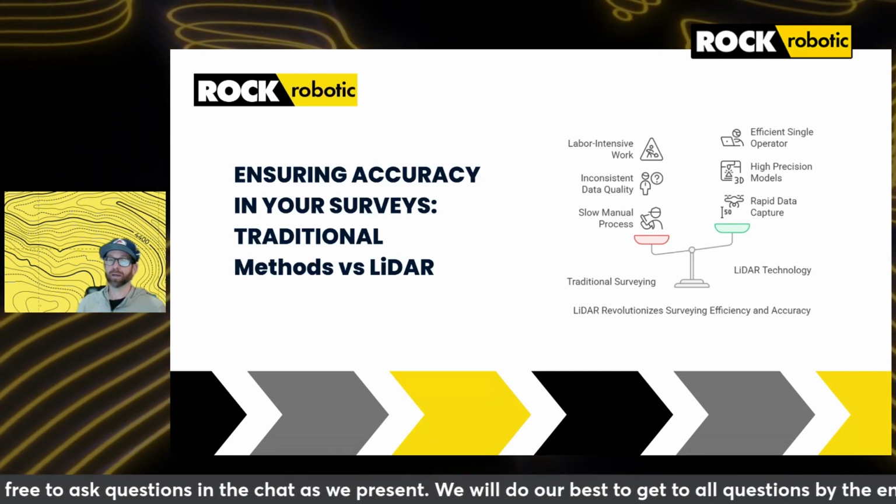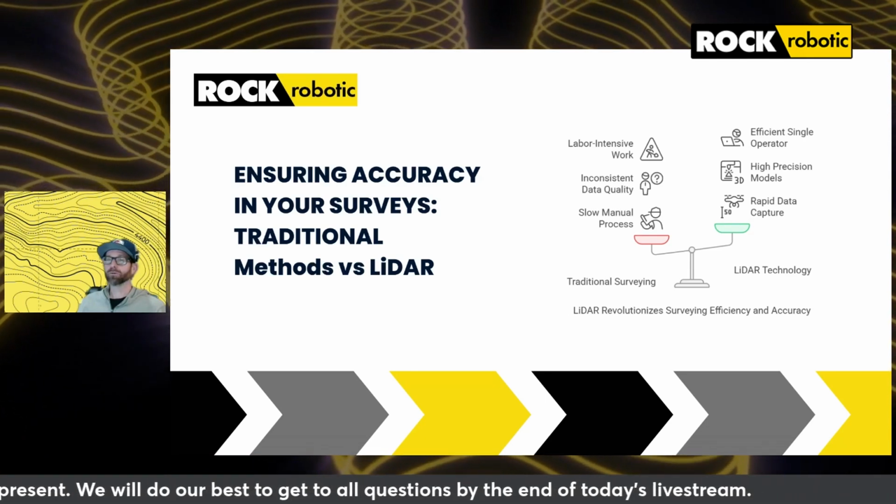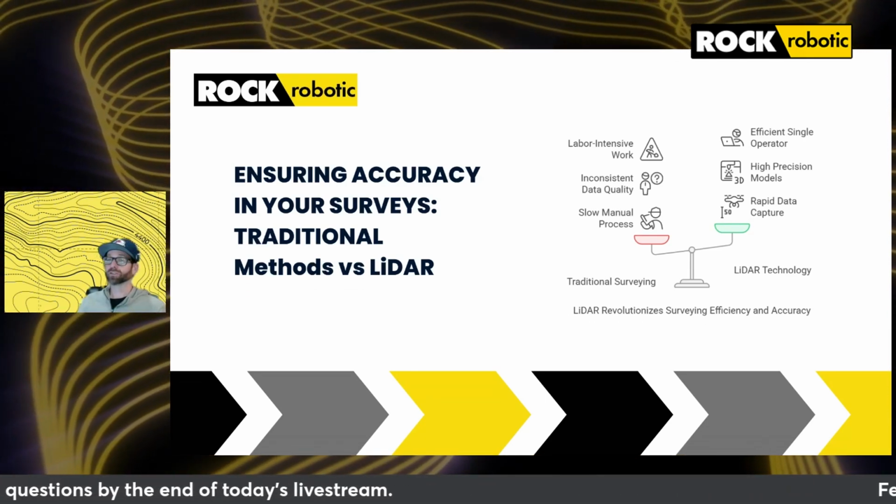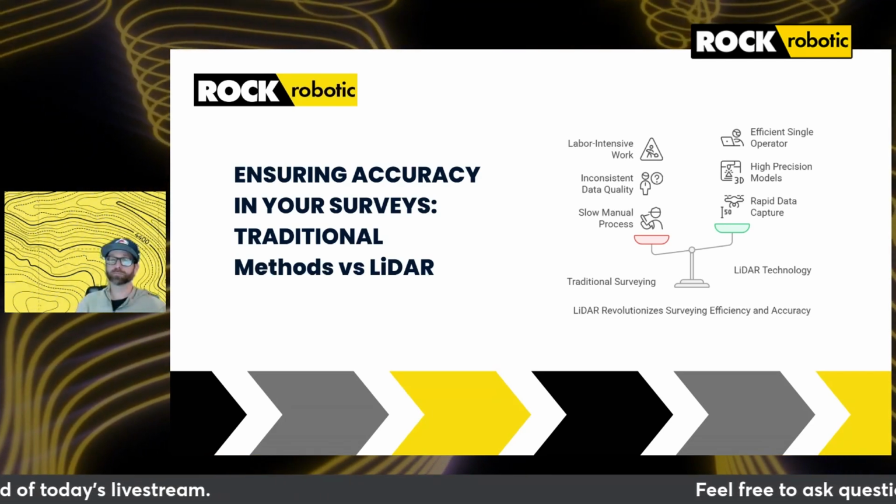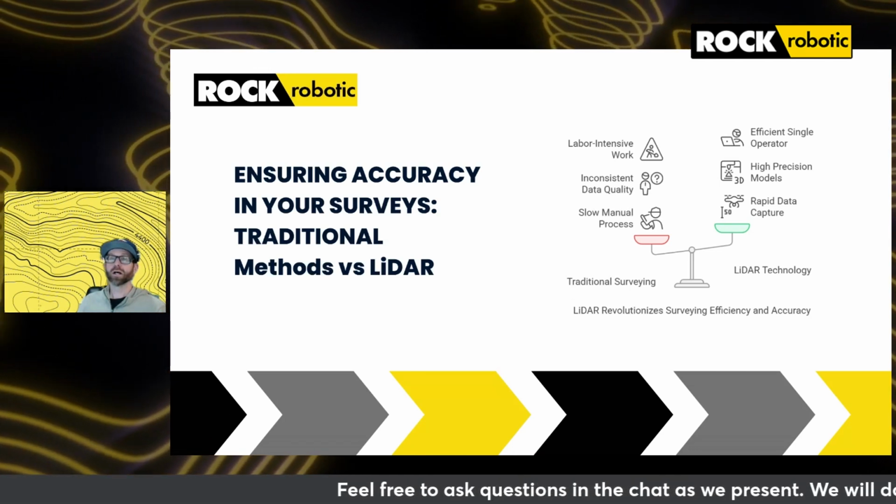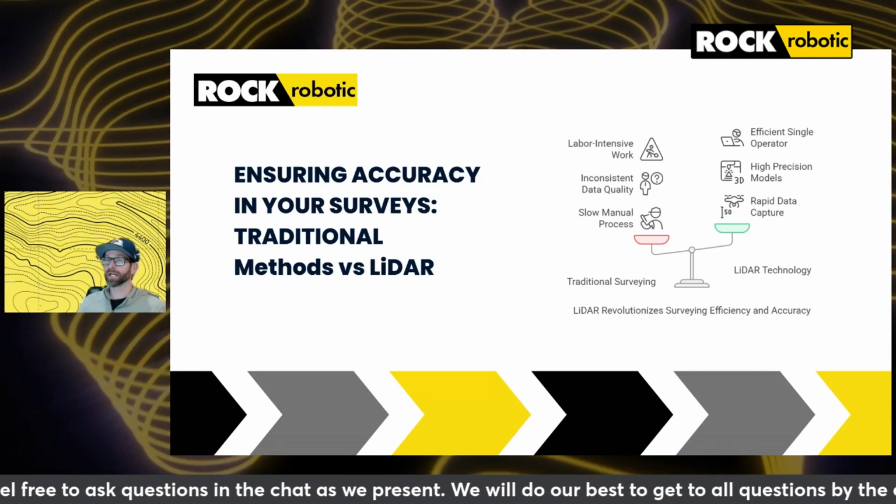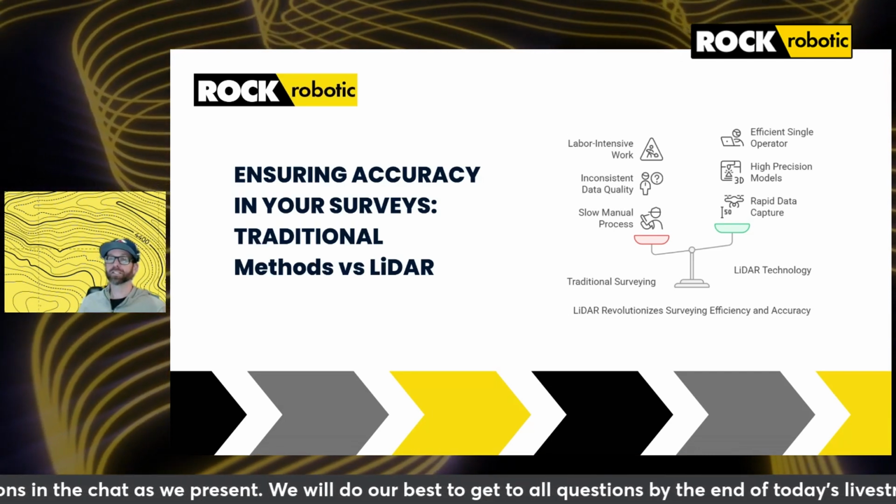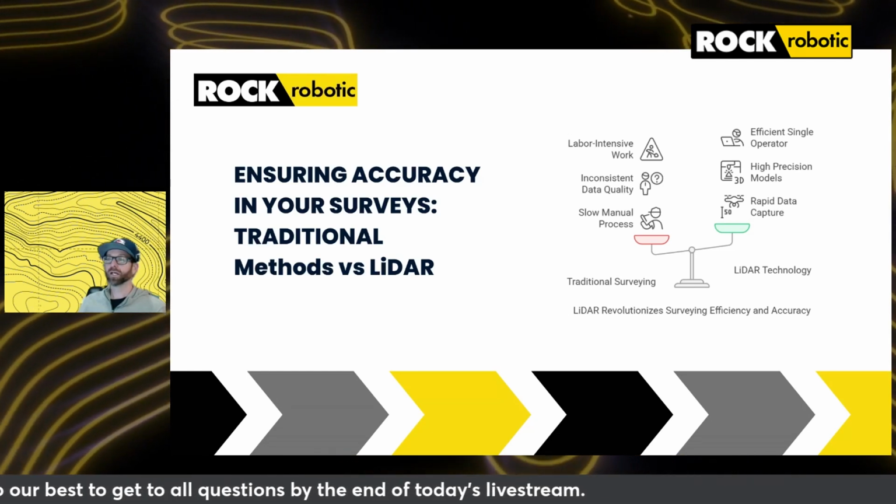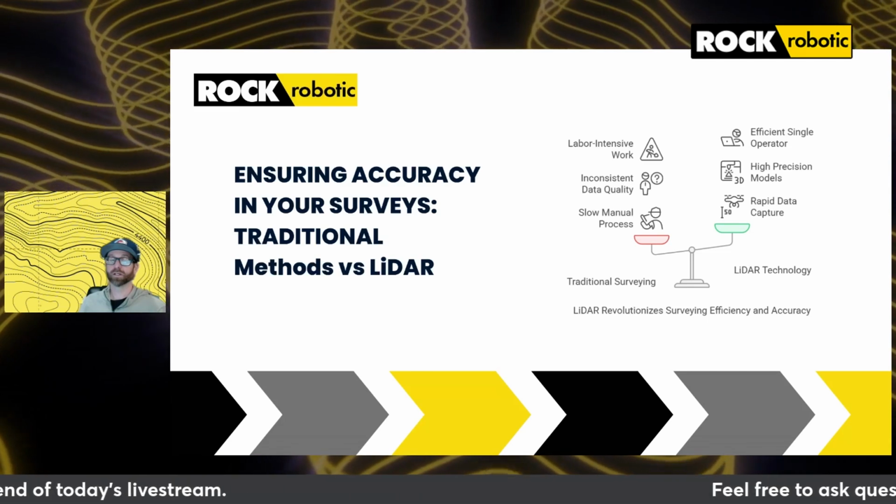So traditional survey methods, while foundational, come with their own set of challenges. They require manual measurements taken point by point, which require a multi-person crew, can be slow, especially over large areas. Collecting detailed information over large areas about smaller, intricate features can be challenging, potentially leading to gaps or inaccuracies in data. And variation in techniques and interpretations, often among different survey teams or individuals, can result in inconsistent data, affecting the reliability of survey results.